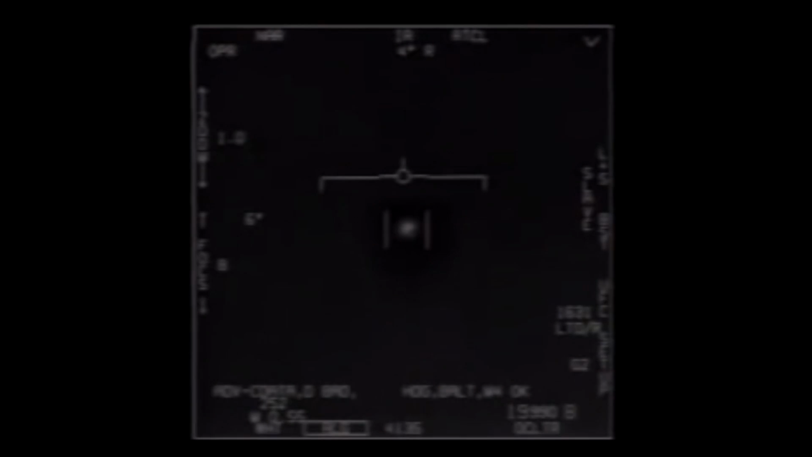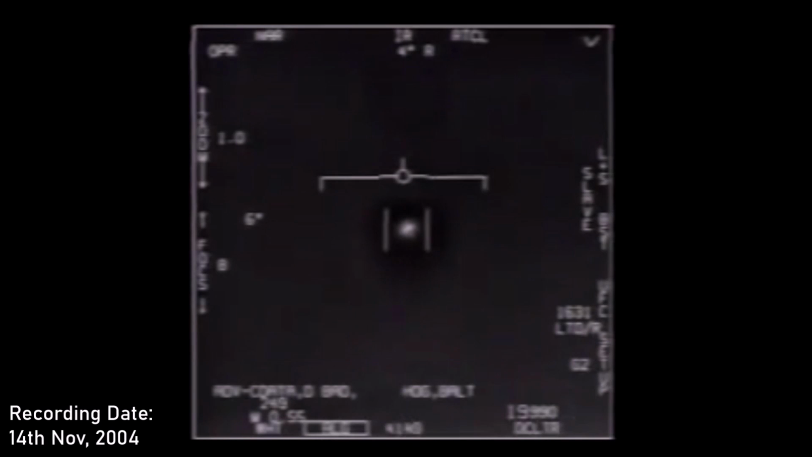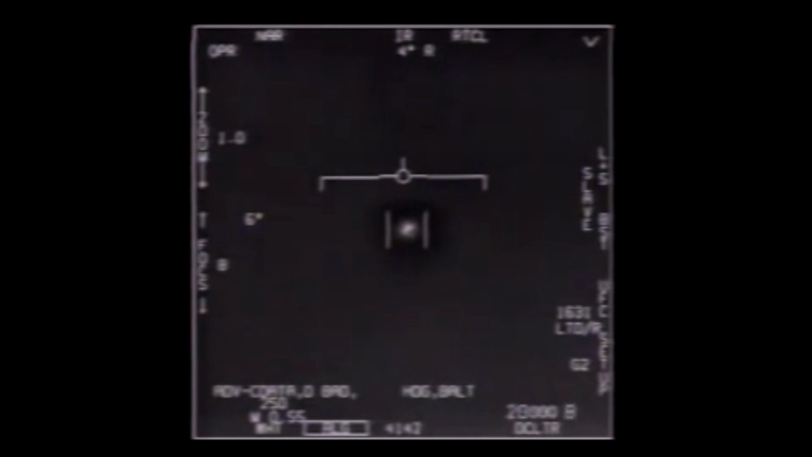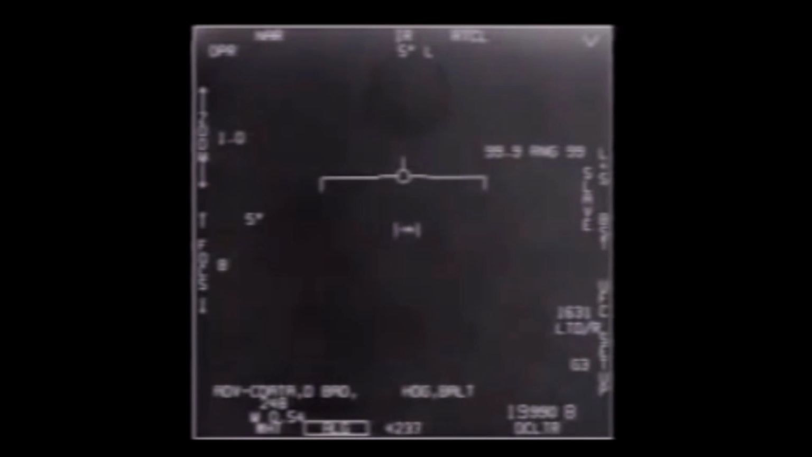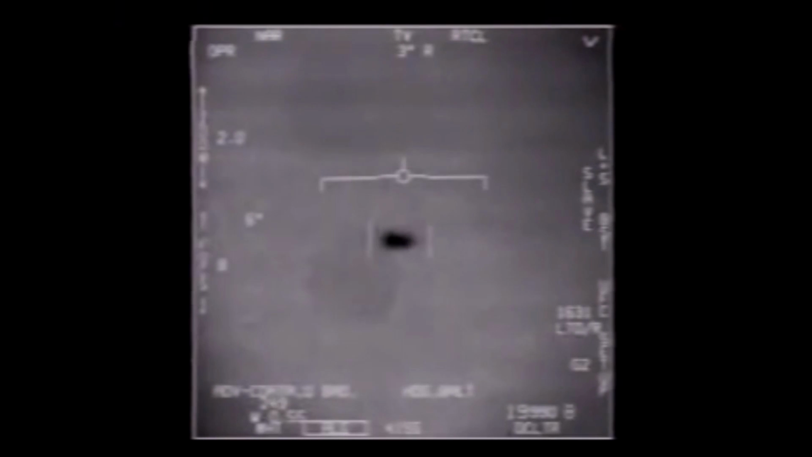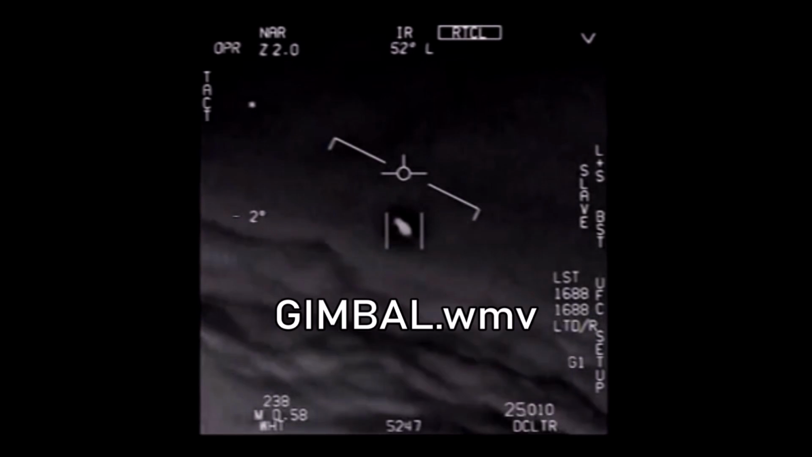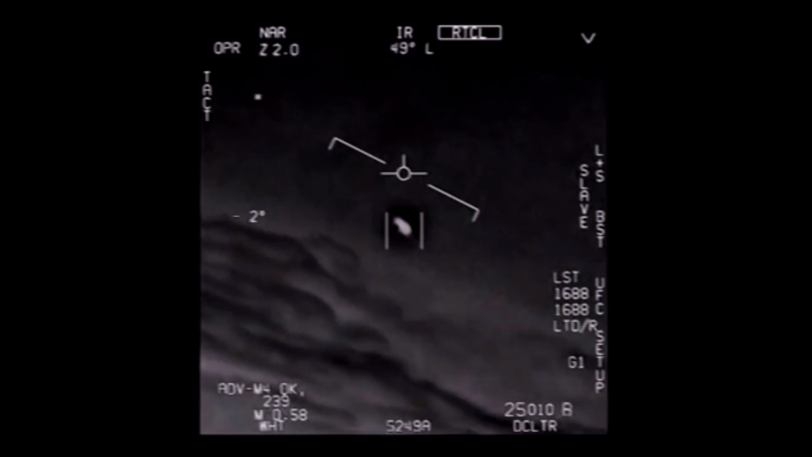The first of the videos is FLIR.mp4, the only public footage from the 2004 USS Nimitz encounter. In the video, the jet pursues an object similar in appearance to the one Fravor encountered. The sensor breaks lock a few times trying to track the object, before it rapidly shifts out of scope to the left. Next, we have Gimbal.wmv, by far the most famous of the 3 videos.